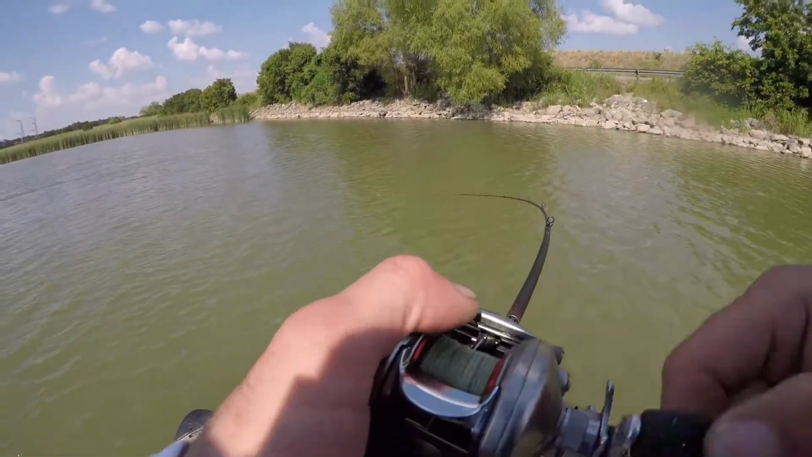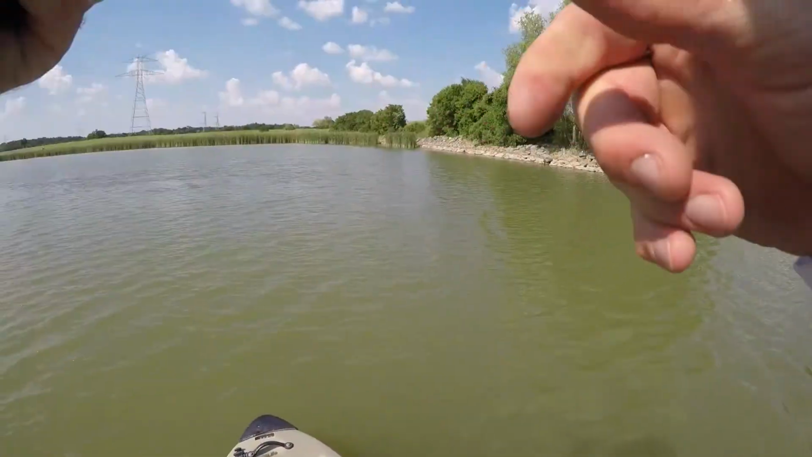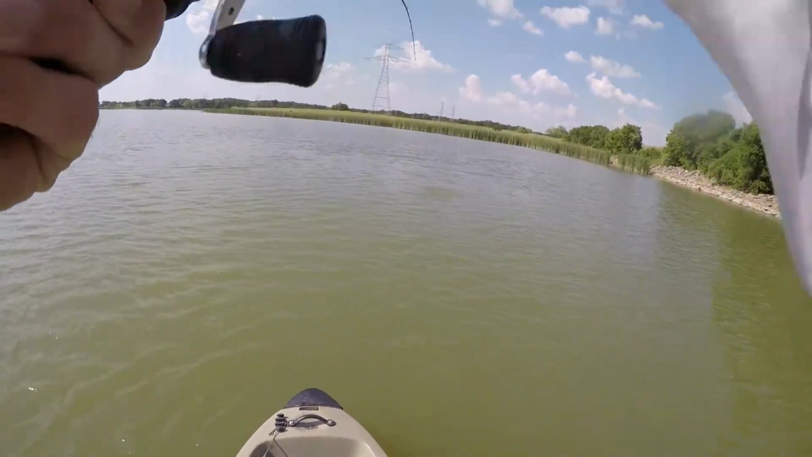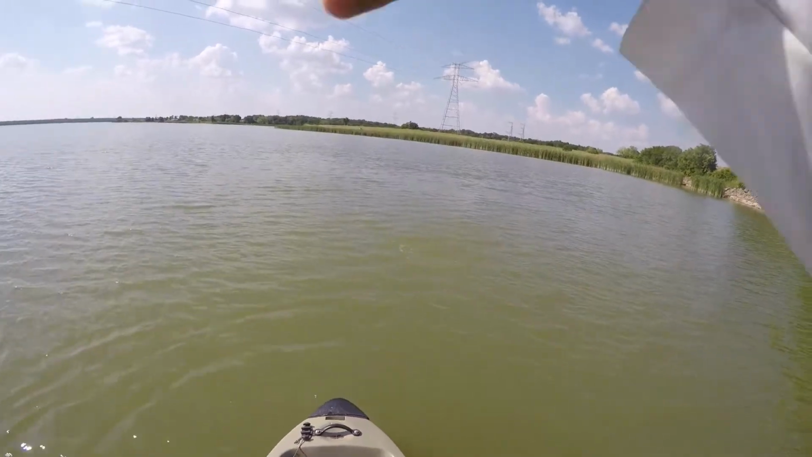Here we go. Decent fish. Little head shaking. Pretty decent fish.